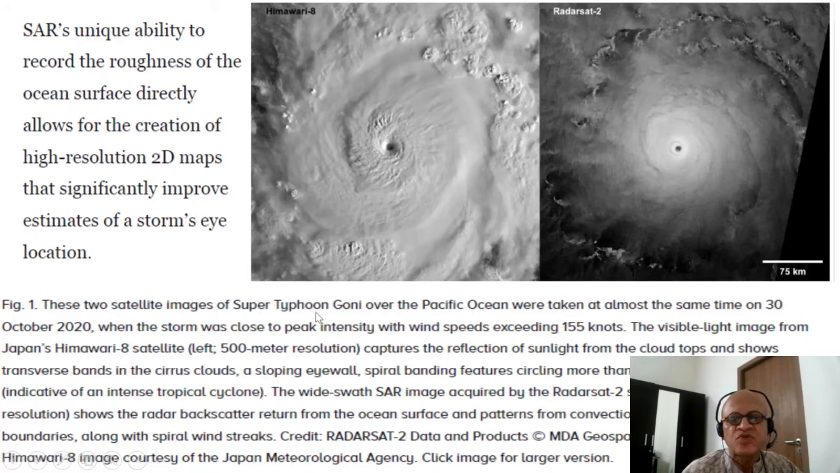These two satellite images of Super Typhoon Goni over the Pacific Ocean were taken at almost the same time on 30th October 2020, when the storm was close to peak intensity with wind speeds exceeding 155 knots. I think that amounts to probably almost 300 kilometers per hour, but please check. The visible light image from Japan's Himawari 8 satellite, left, at 500 meter resolution captures the reflection of sunlight from cloud tops and shows transverse bands in the cirrus clouds. So you can see these bands.